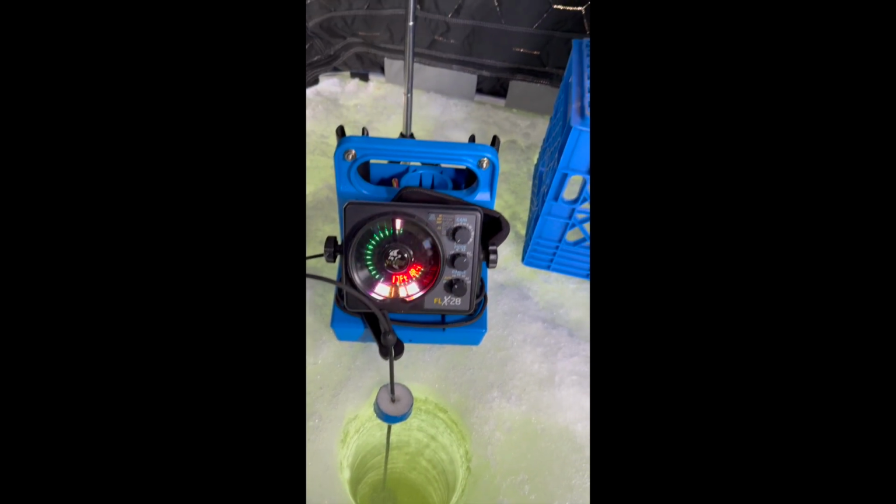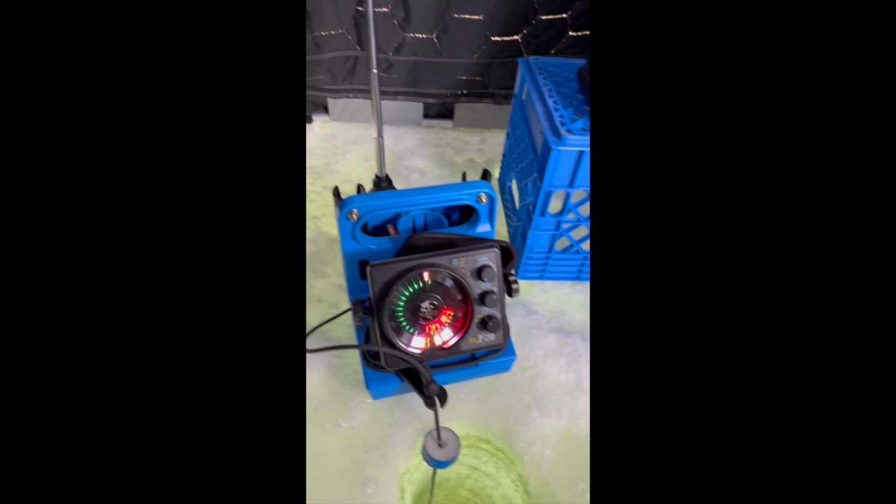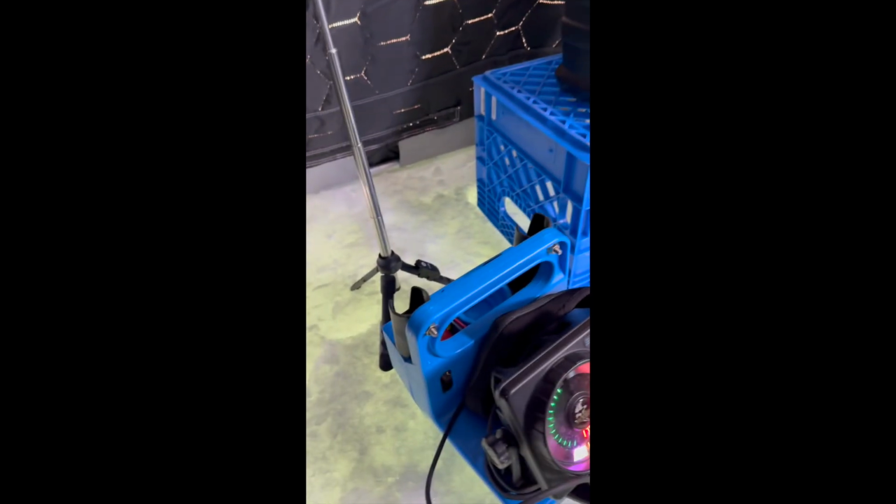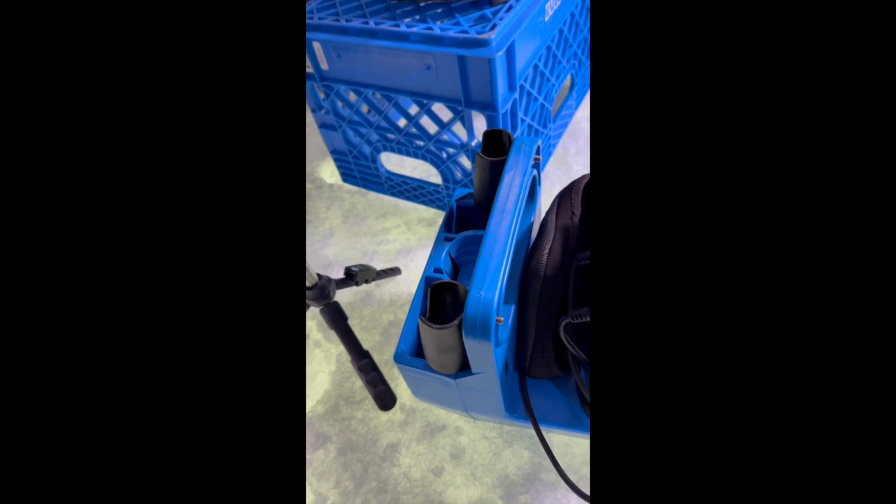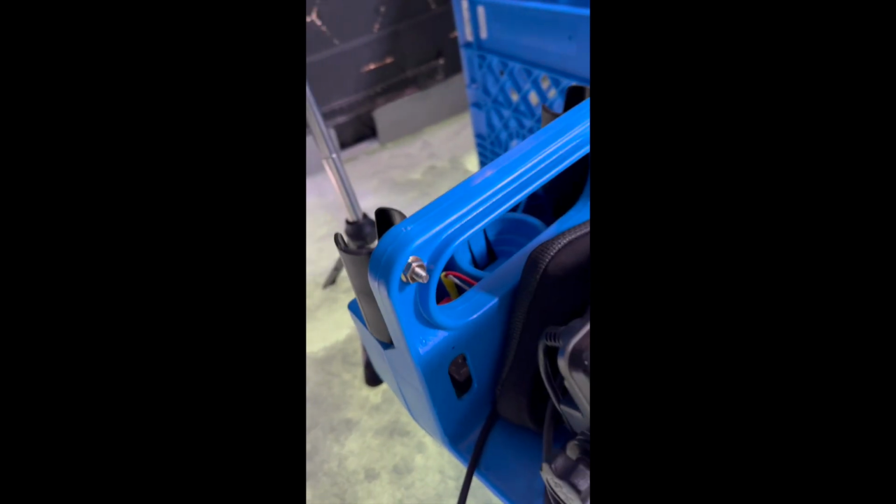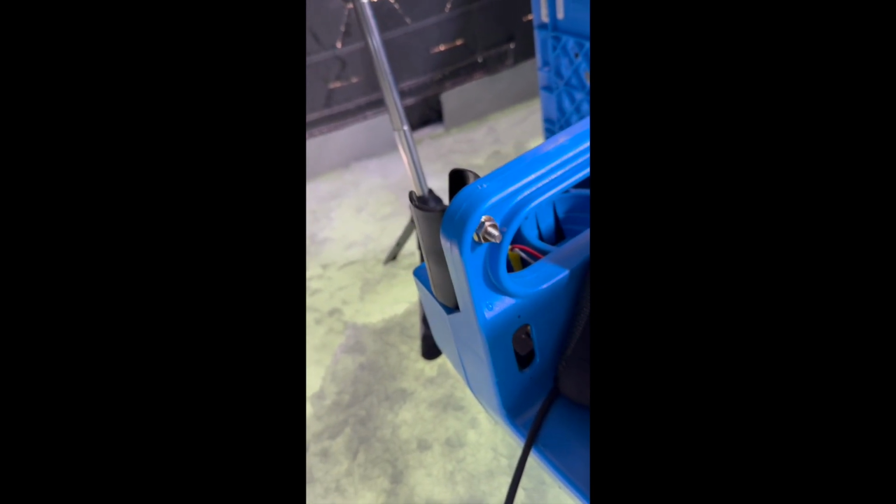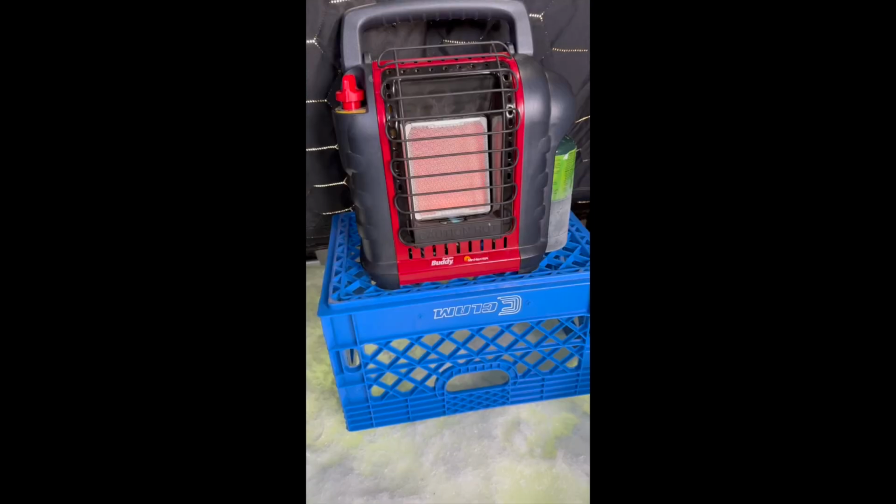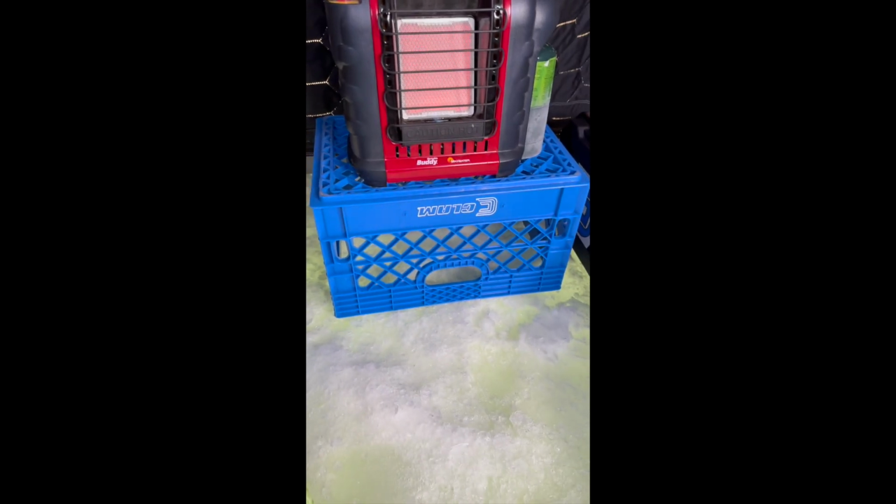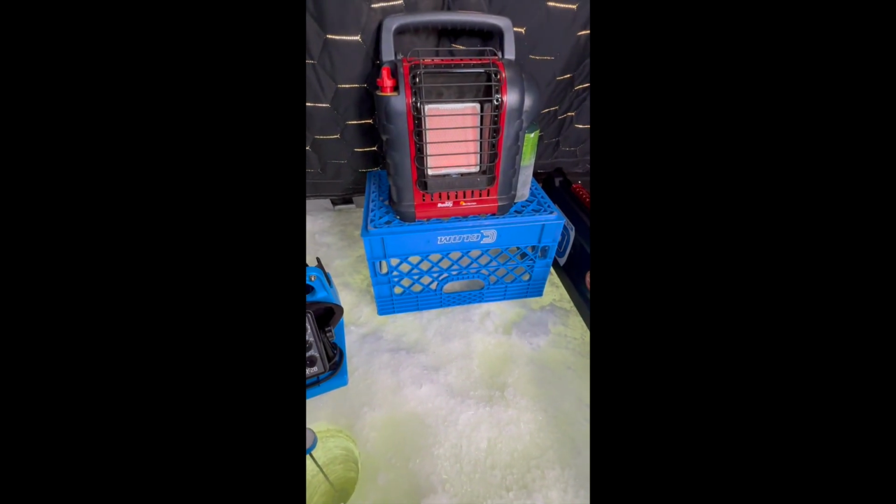The other thing I did is Clam makes these single place rod holders that go on the Clam lock or on a bucket style. What I did is I just took them and I ran a bolt through the handle here, and I drilled a hole in them and I put them on there just to hold some rods and things. So I'm also using the Clam milk crate here to hold my heater up.